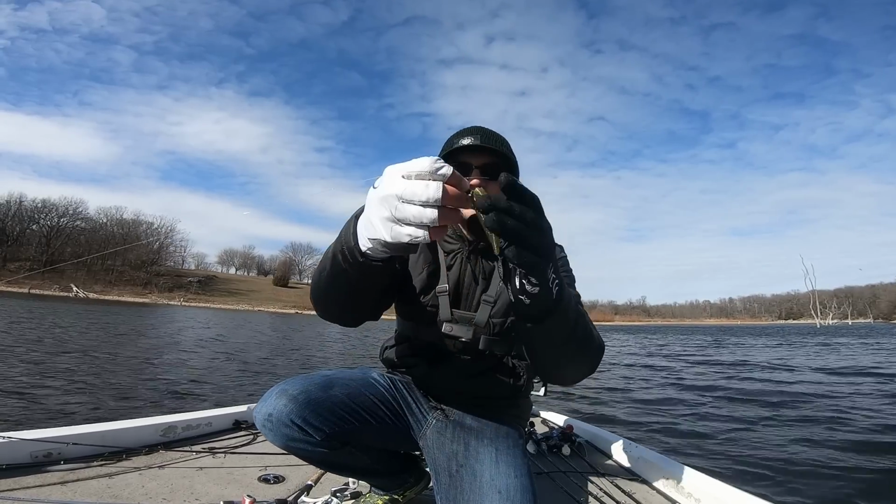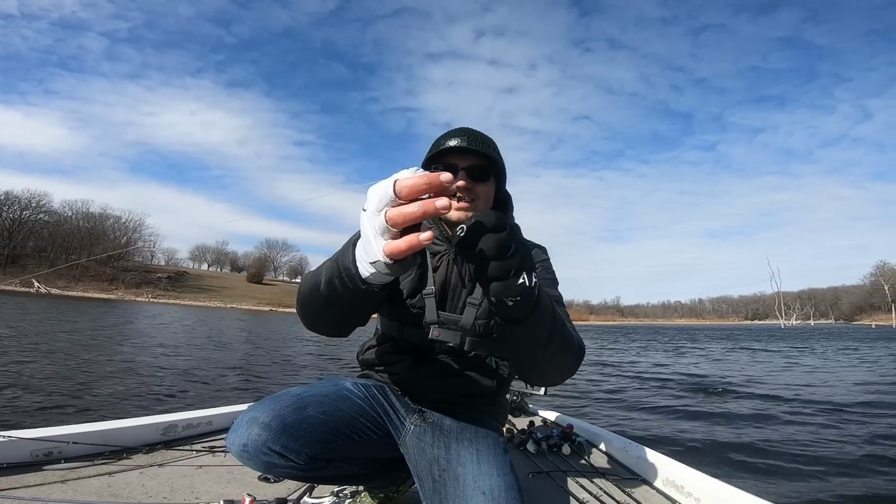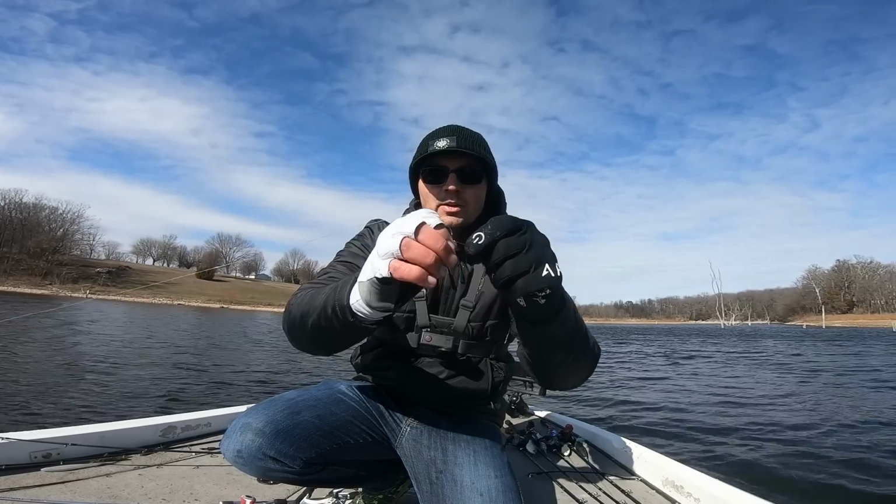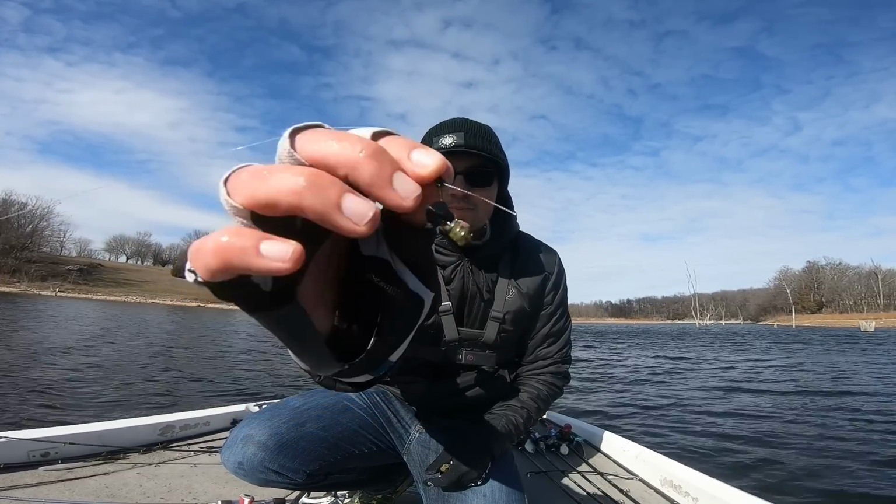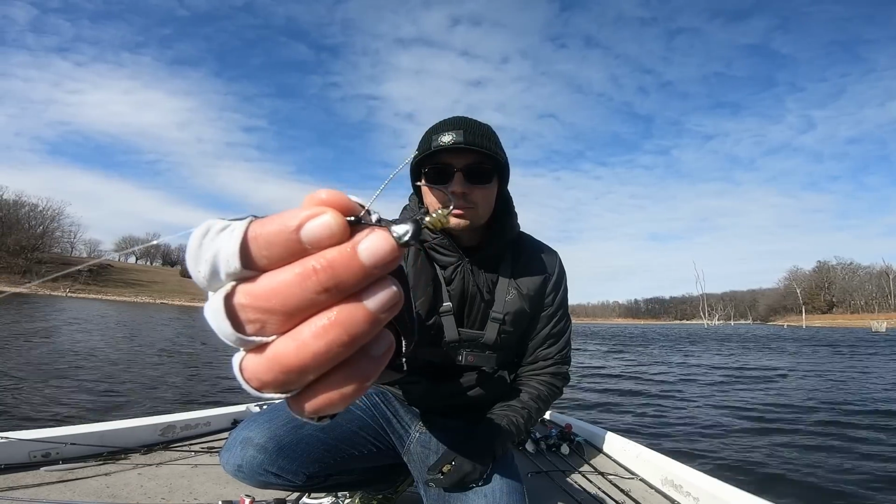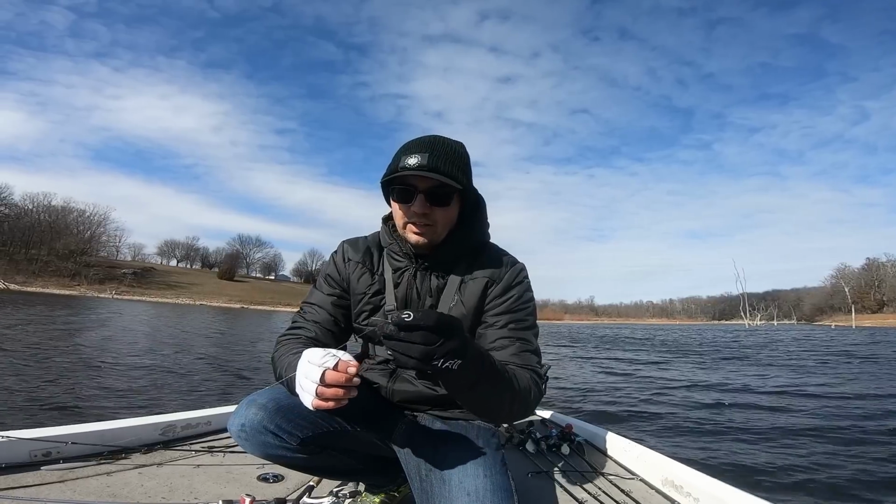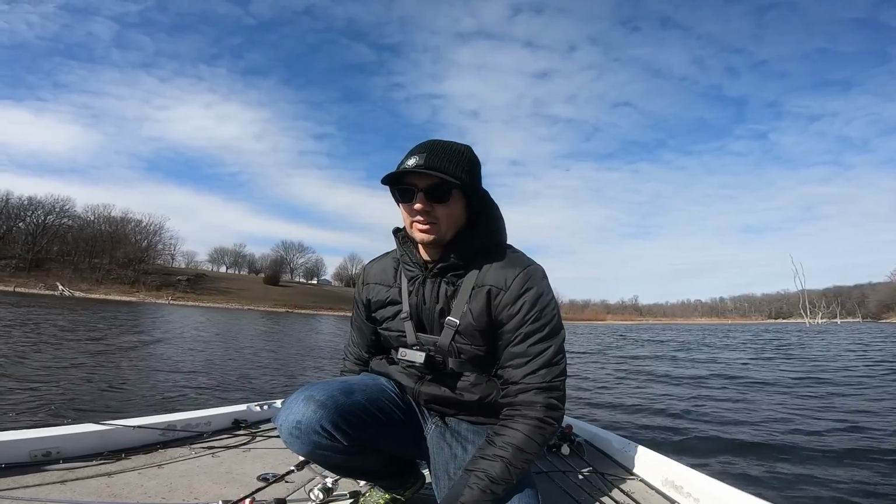And there's that weedless wacky. It's barely holding on to that worm. That worm's holding on as best it can. This is just a Senko, so the Senkos tear up pretty easily, but I really like a Senko on this deal. But there's that hook. Basically, it has a cable guard on it, and then it has a wire bait keeper, and it holds those Senkos really well, and the trocar hook in there just sticks some. So pretty fun. Really happy with that.